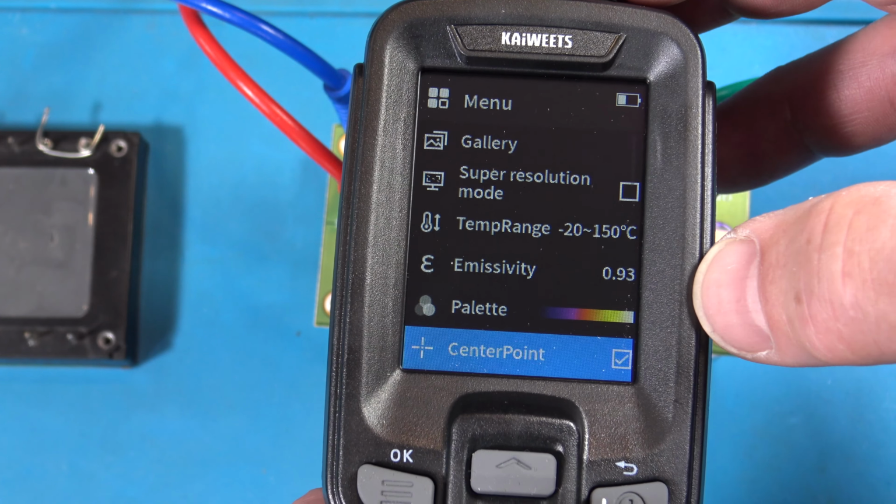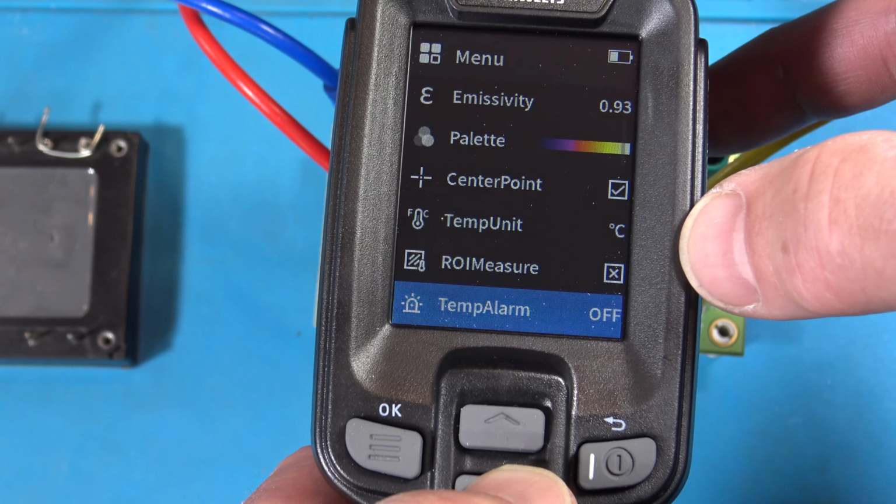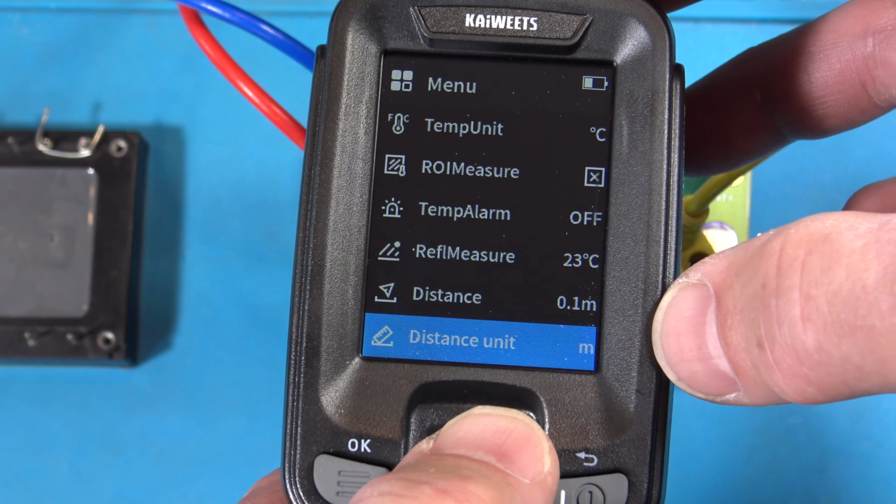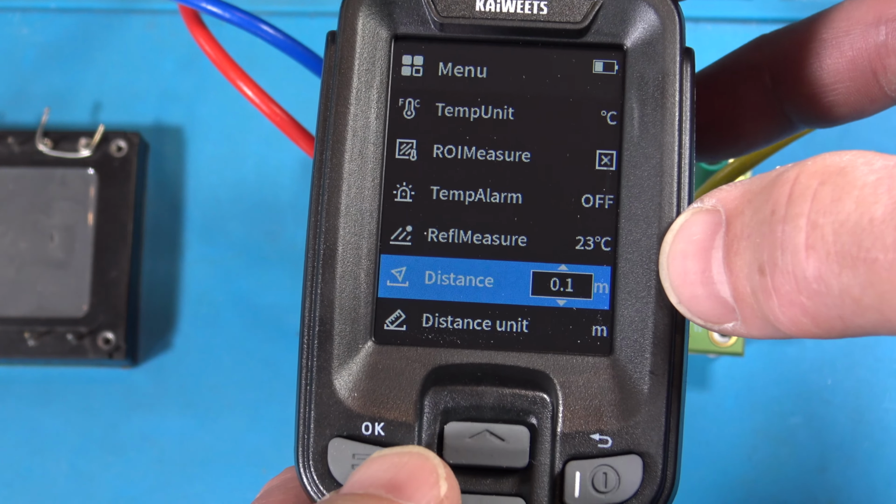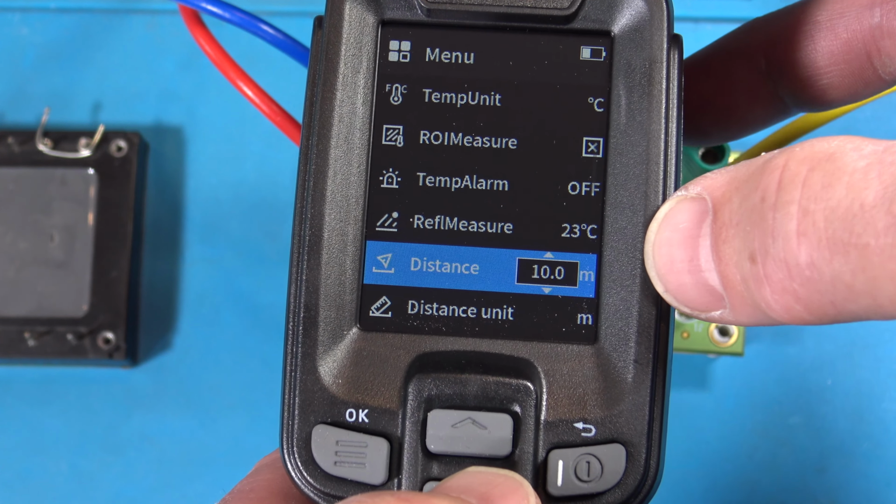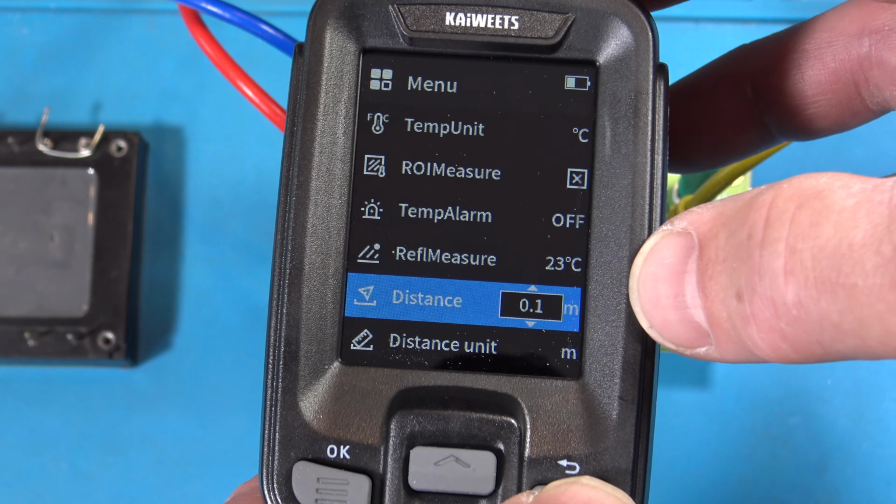Okay, if we go back to the menu, we have emissivity, palette, center point. So I got the center point turned on. I like to have that on. Temperatures, Celsius, ROI, temperature alarm, ref measurements, 23C, room temperature, I guess. Distance, I have 0.1. So you can come in here and you can go from 0.1 all the way up to 10 meters. Okay, so 0.1 is where I'm set.